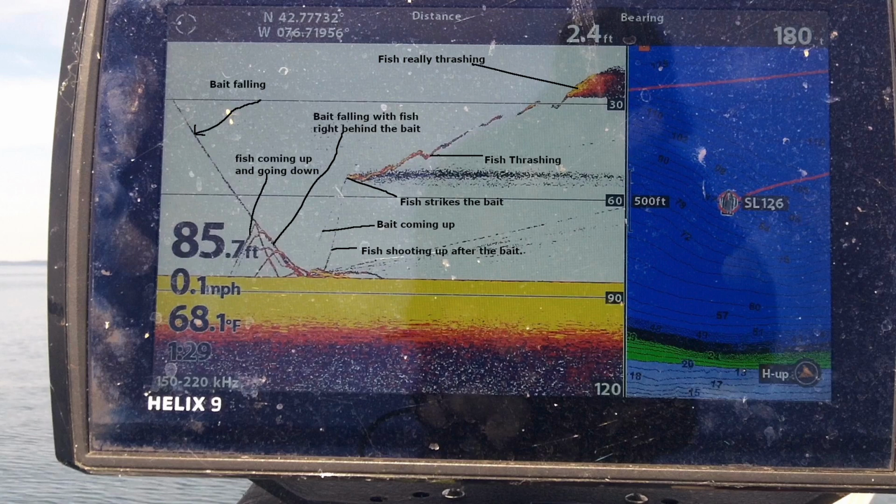So I paused the screen here and labeled all the things so that you can get an idea of what each mark represents with respect to the fish coming up off the bottom, the fish shooting up behind the bait to try to hit it, and where he hits it.